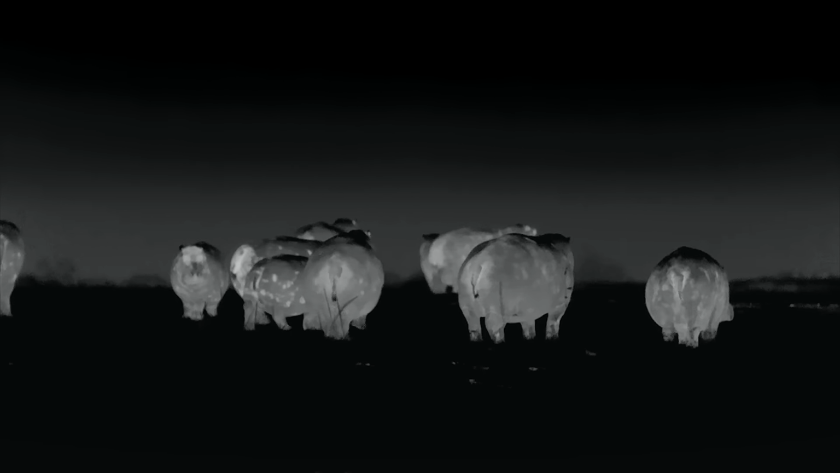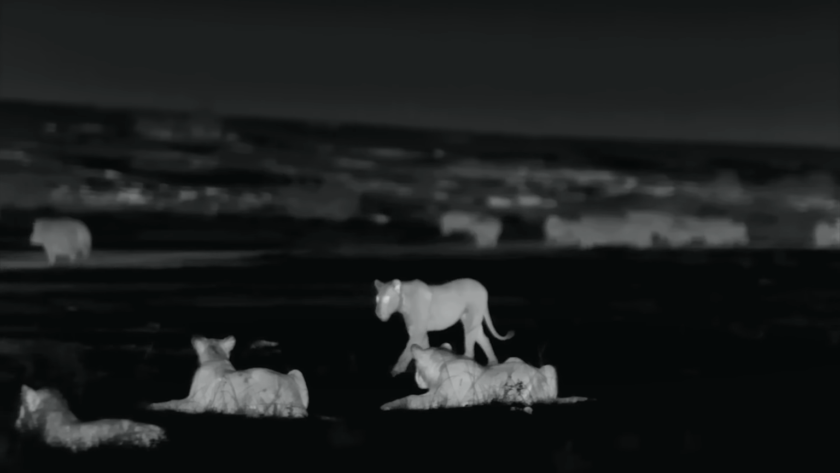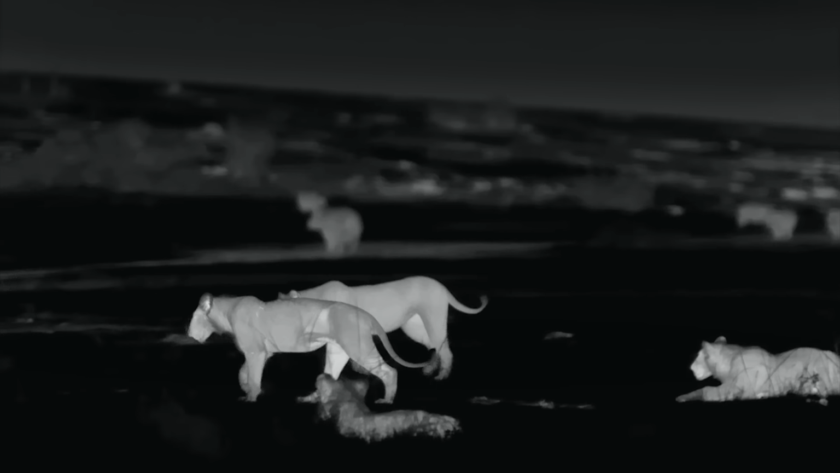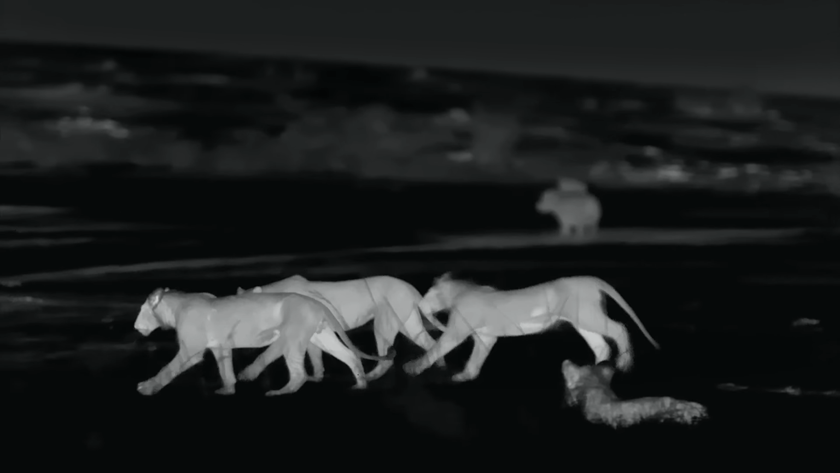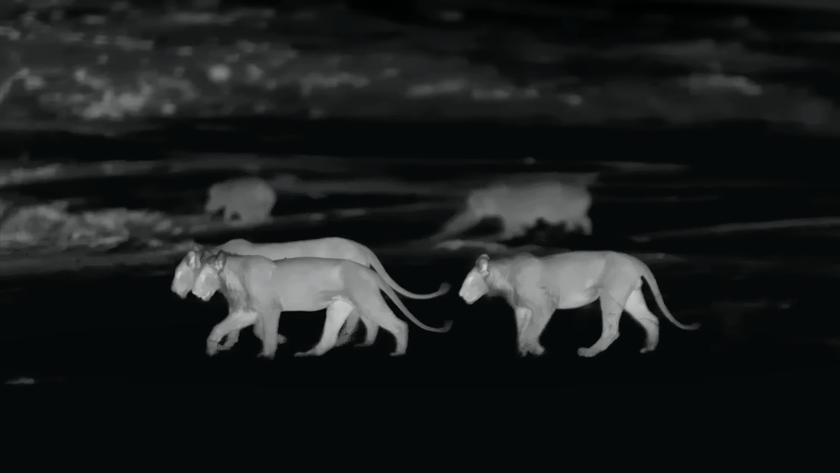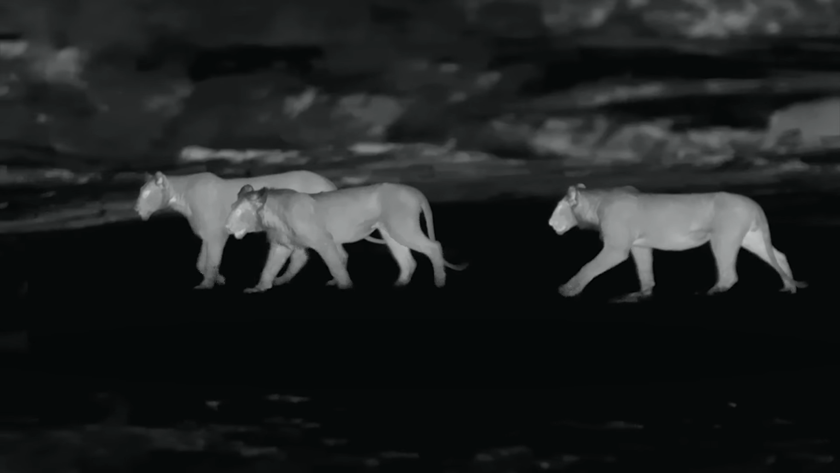For the foreseeable future, there are hardly any prospects of good hunting here. The pride has to move on in the hope of finding unsuspecting prey somewhere in the darkness.